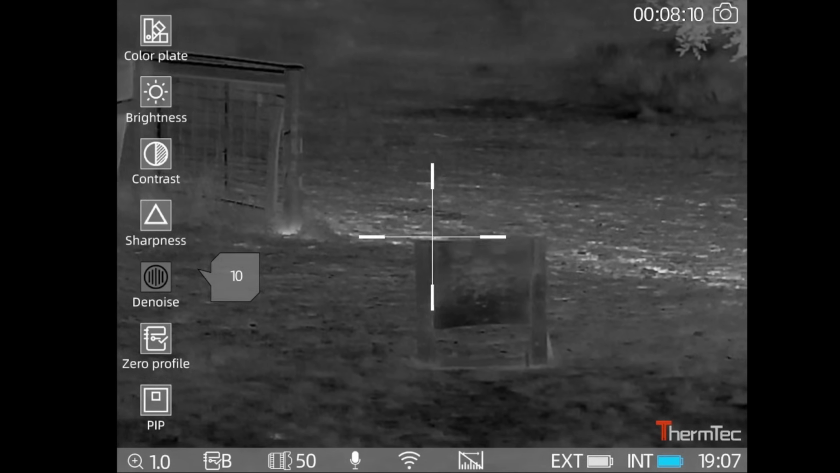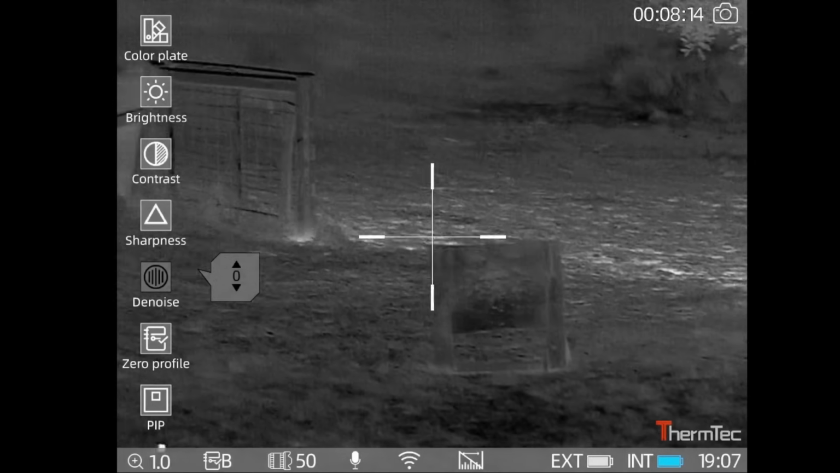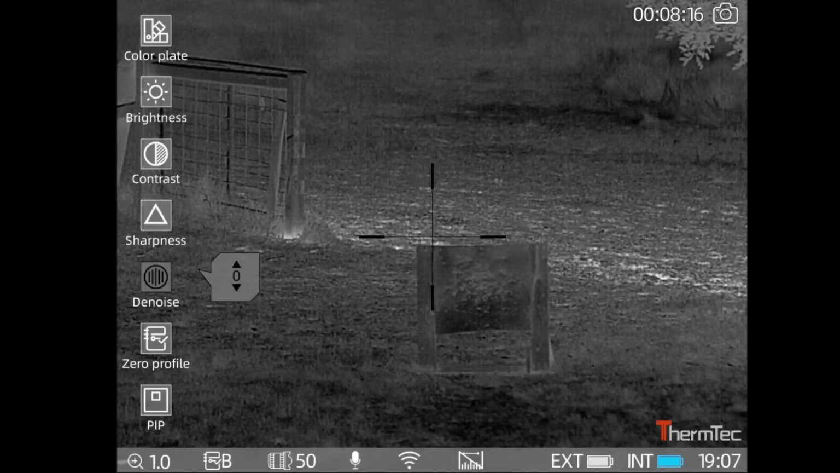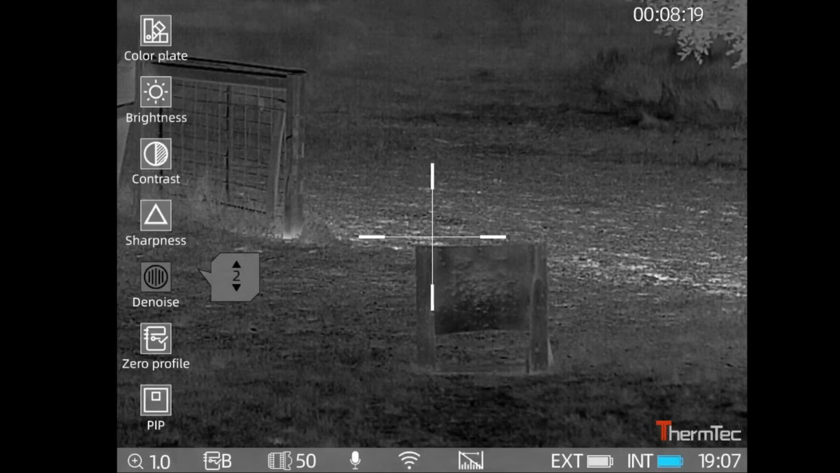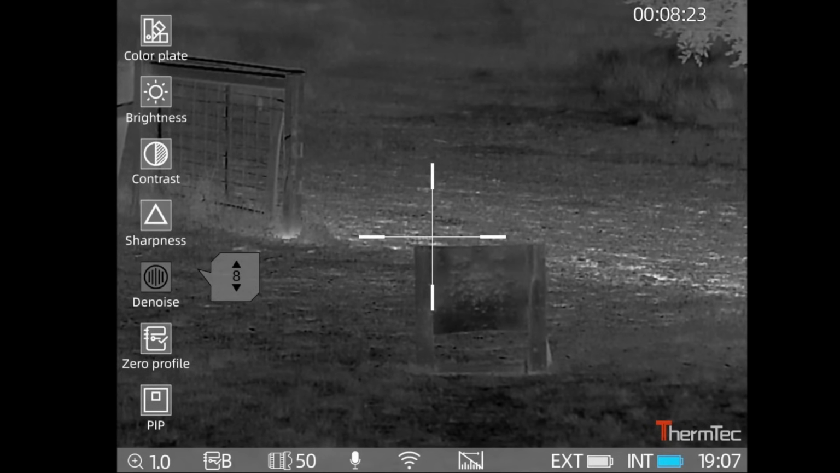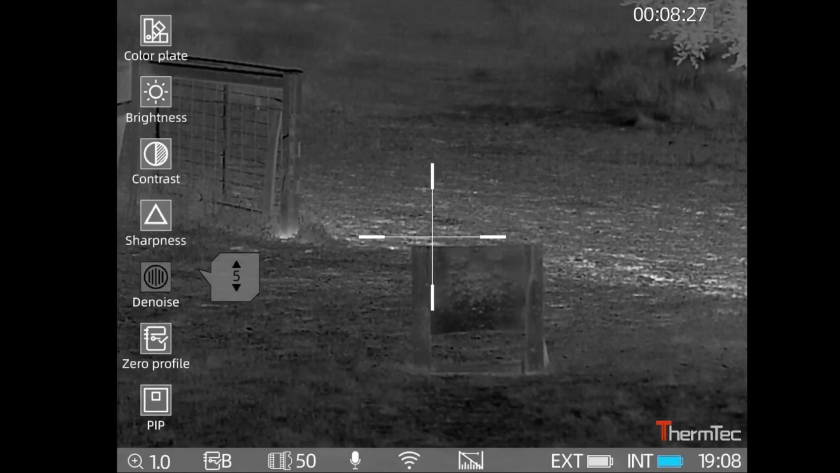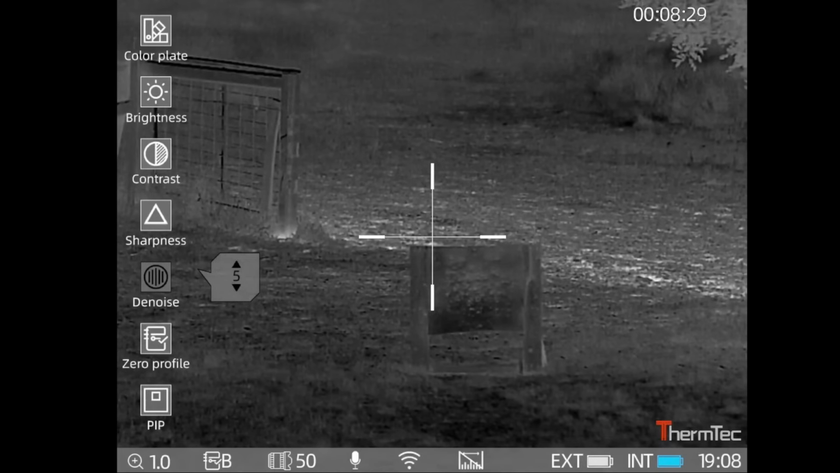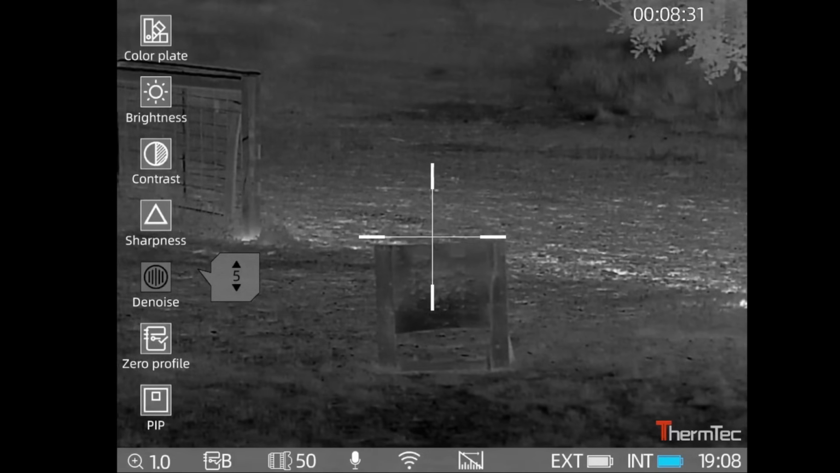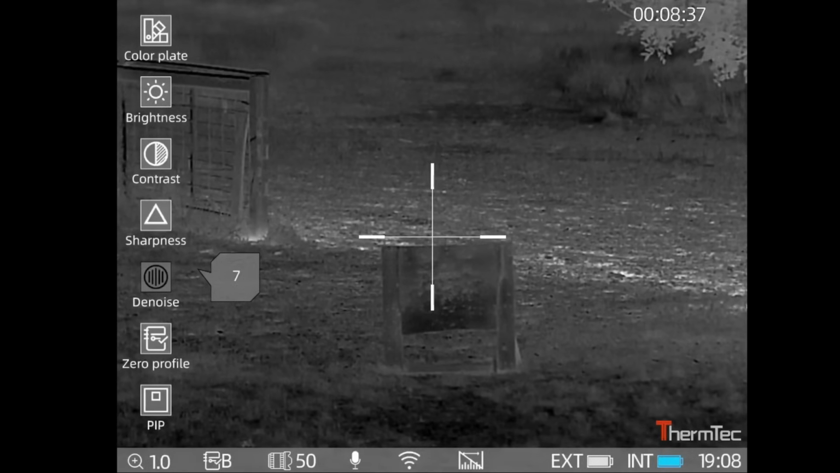So then your denoise, what that does. So see how it's sort of like real grainy look in the picture, and as I turn it up, it takes a bit of the graininess out of it, the noise out of the digital screen. I might leave it on about 7 as well.